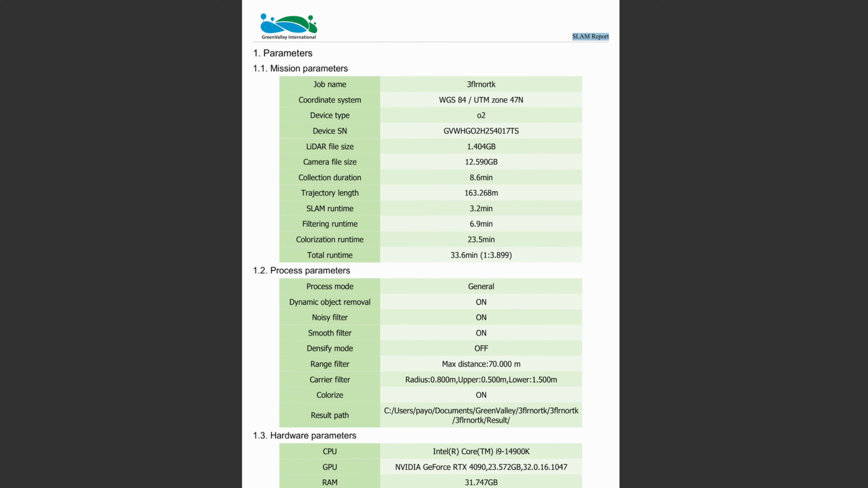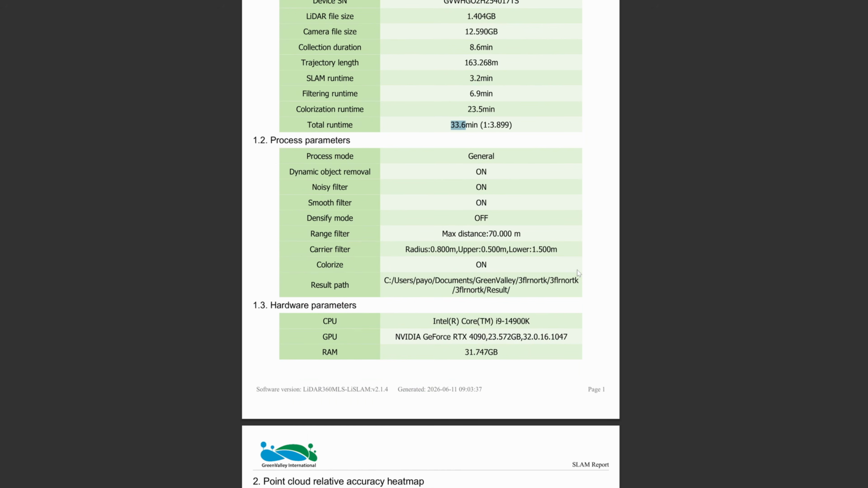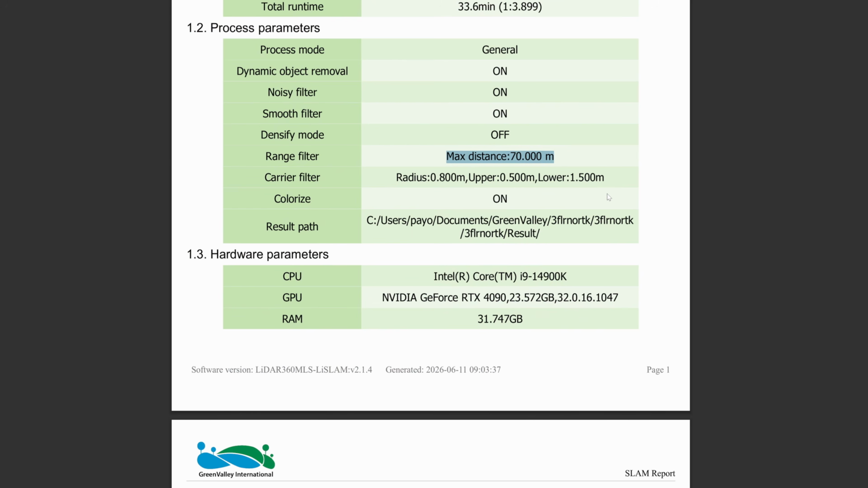After processing, the software generates an accuracy error report, something you won't find with any other LiDAR scanner. The processing time took about 33.6 minutes, roughly twice as fast as the SHARE scanner. The LiDAR range is capped at 70 meters, and the operator position is cropped out within a 0.8-meter radius.